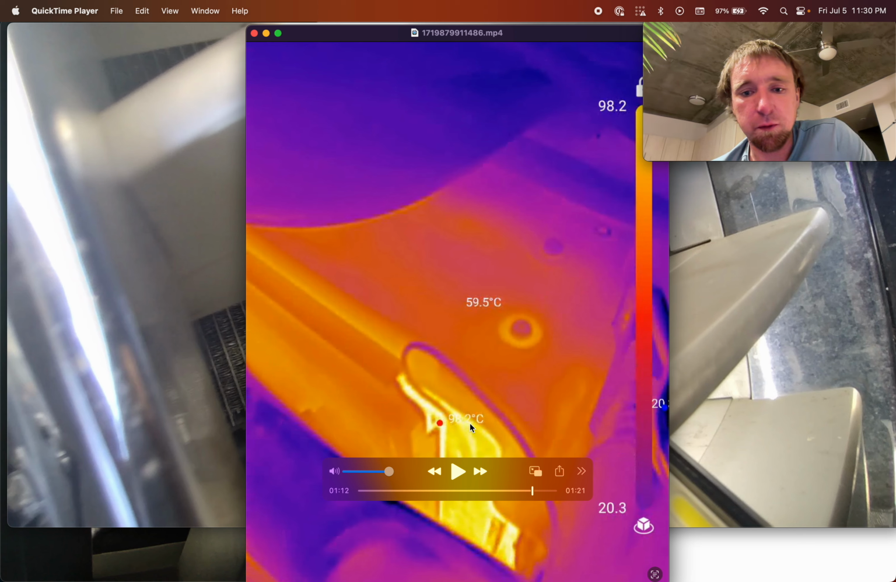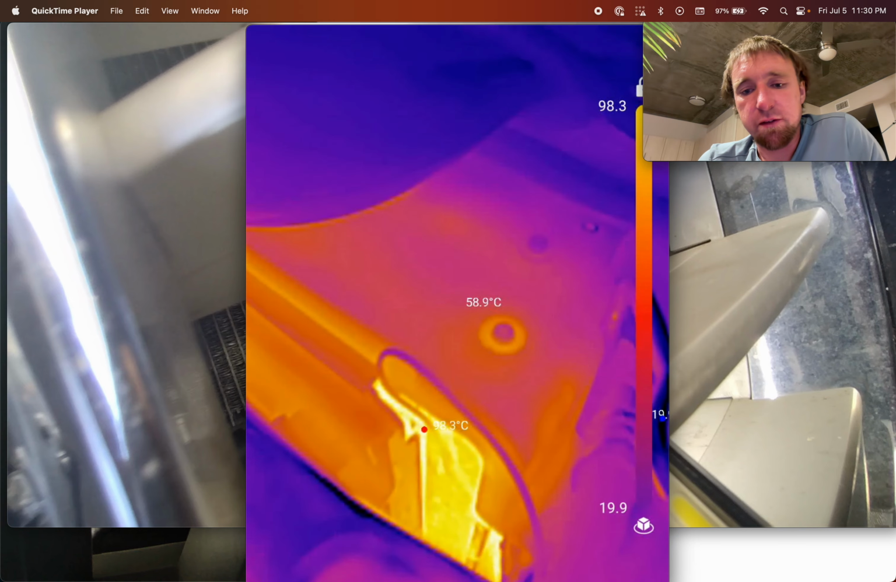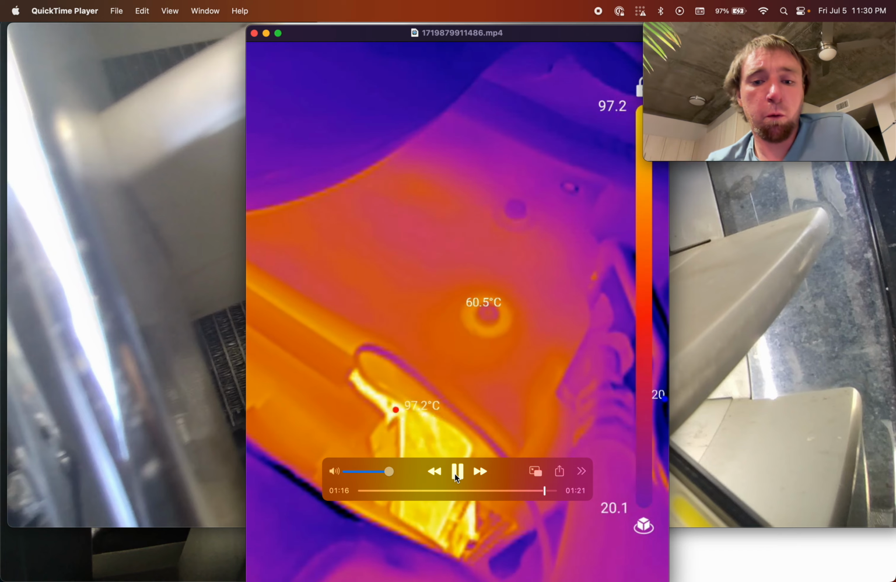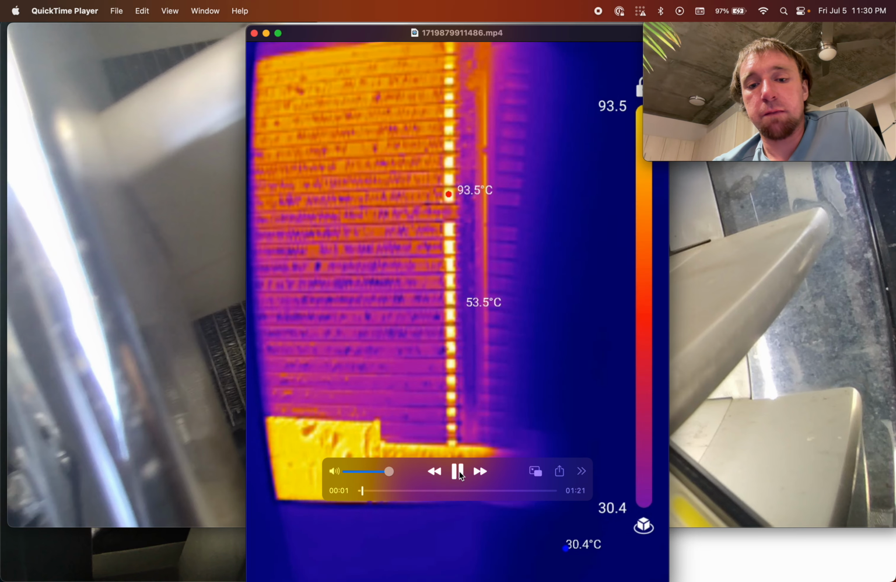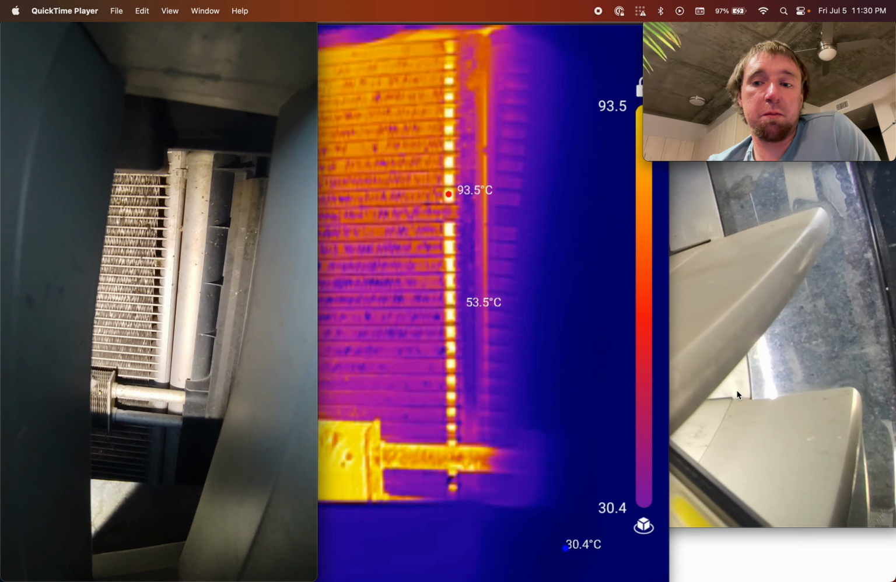The 98 degrees that the IR camera measures is pretty much exactly the same number as a thermometer that I glued on the radiator measures. I think it measured 100 degrees, so it seems to be very close. So what that means for me is that there seems to be no issue at all with the radiator, and if the engine was actually running hot, there must be some other reason for that,